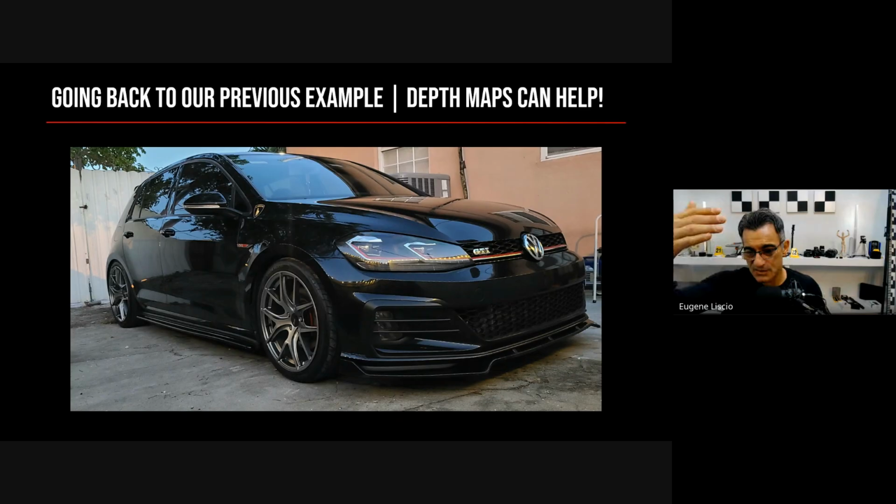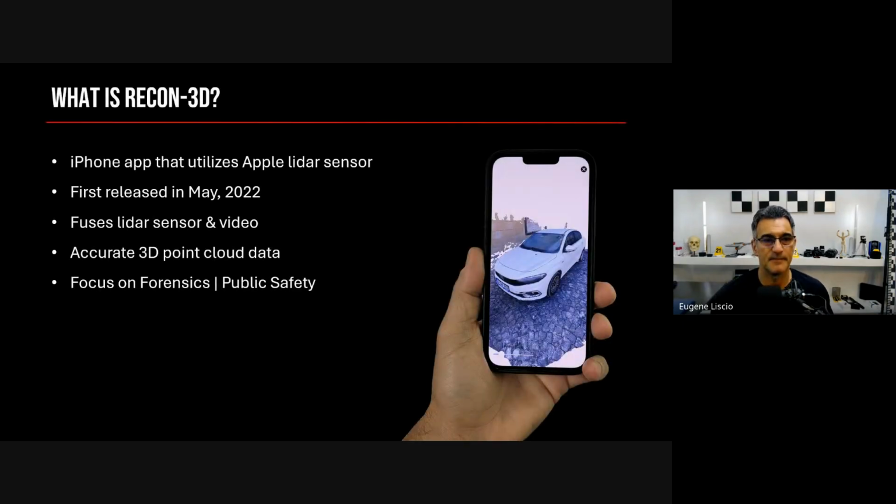So we're not just using the raw distance data, we're converting it to a depth map and using it in the photogrammetry algorithm.